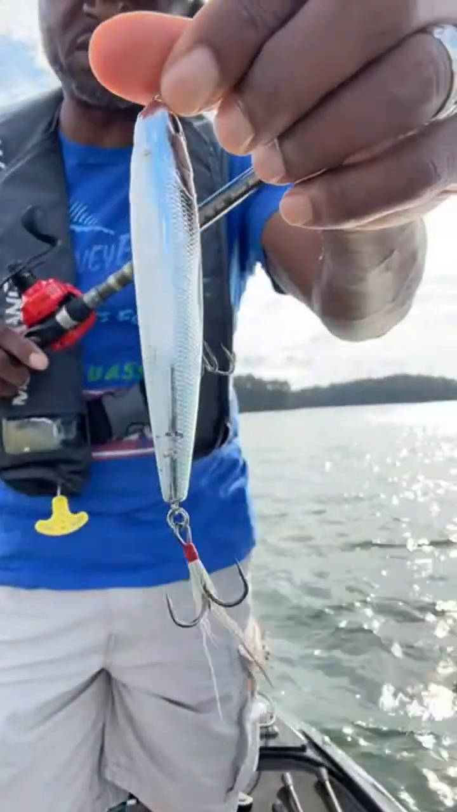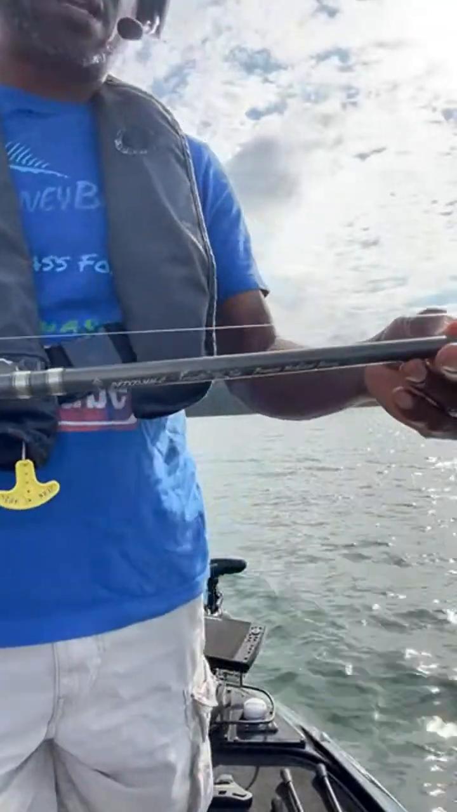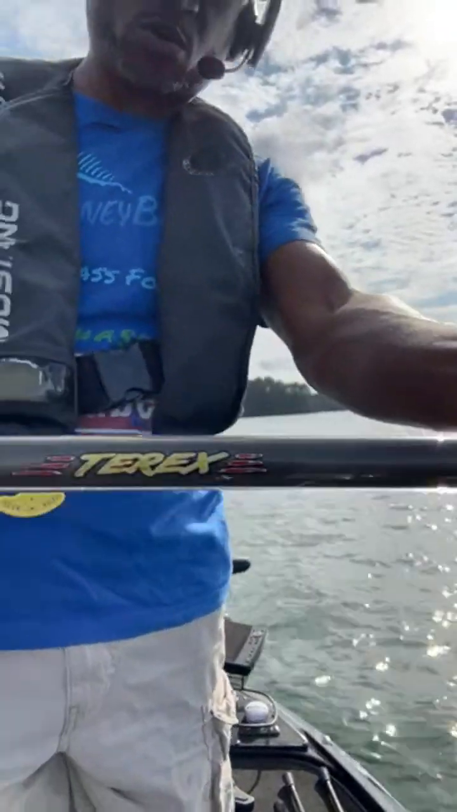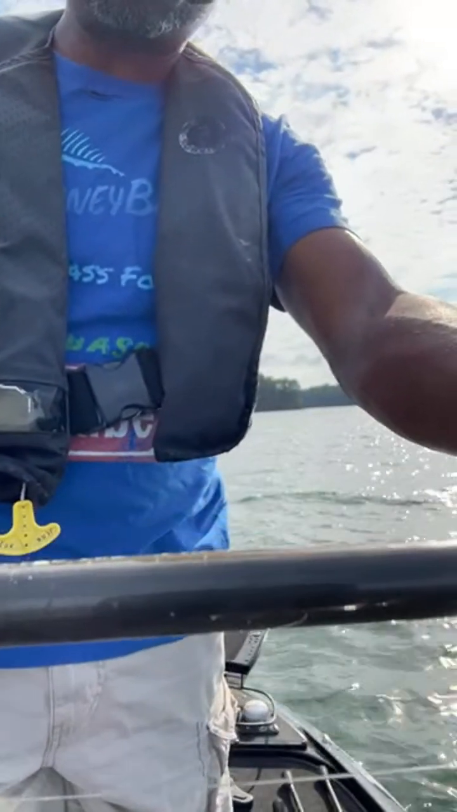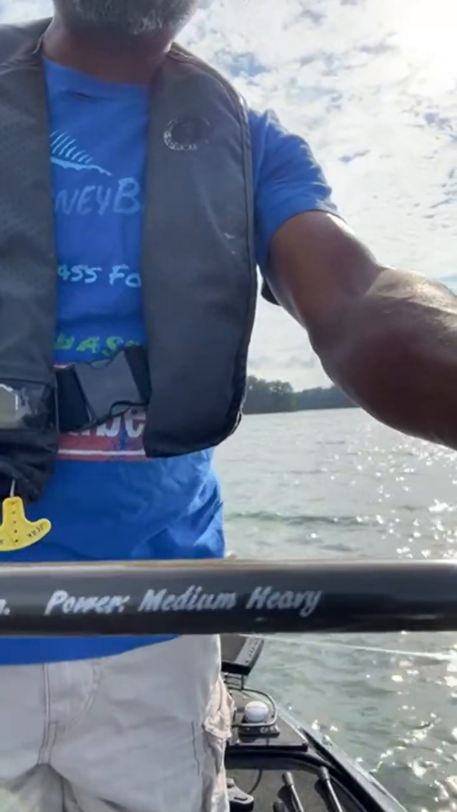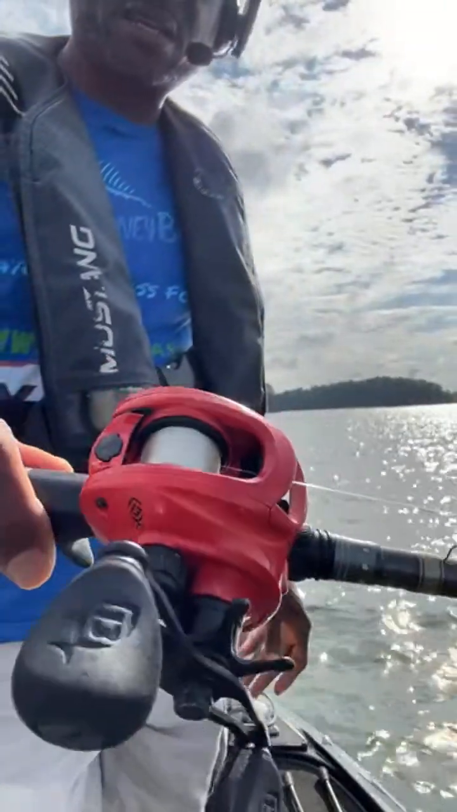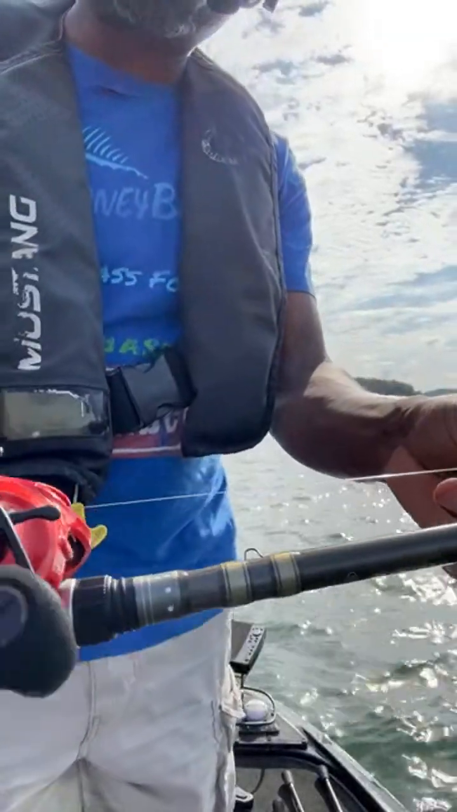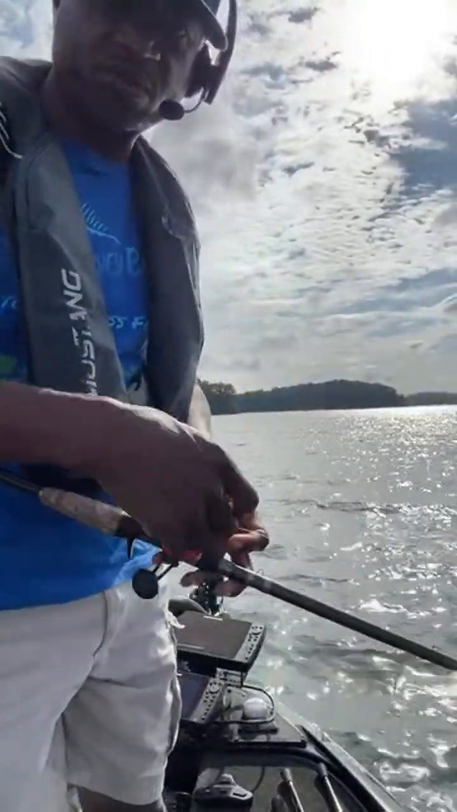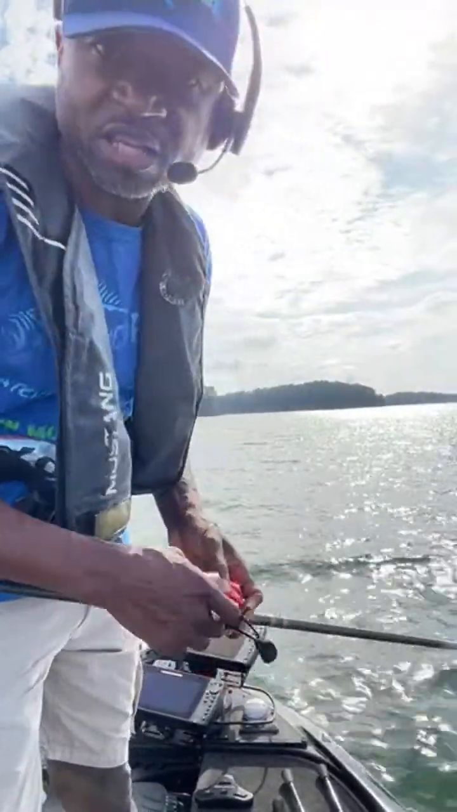But I'm going to throw this Sammy out there. Got that chrome Sammy on here, throwing that on a Ducket T-Rex. I went old school on them. This is a 7-foot 3-inch medium heavy. And of course, I like these 13 Fishing Concept Z, a 7.3 to 1 gear ratio reel. I generally like a 7 or 8 gear ratio reel so I can get things moving pretty fast.